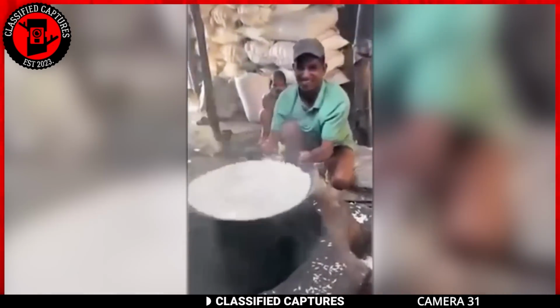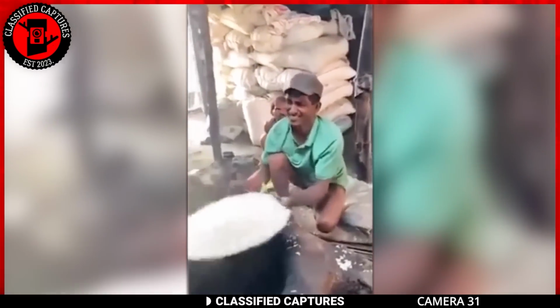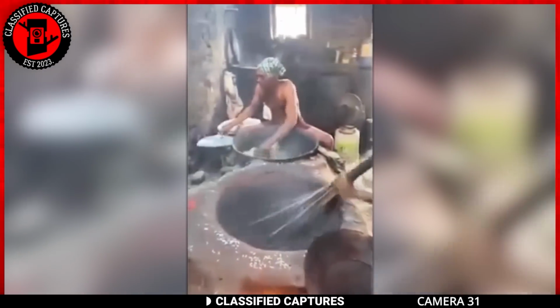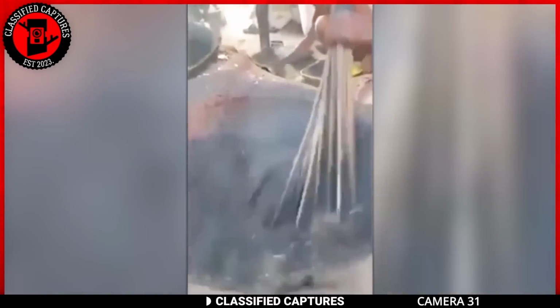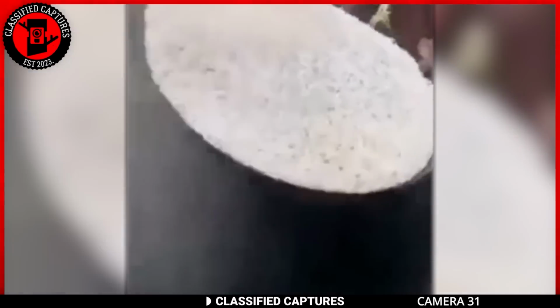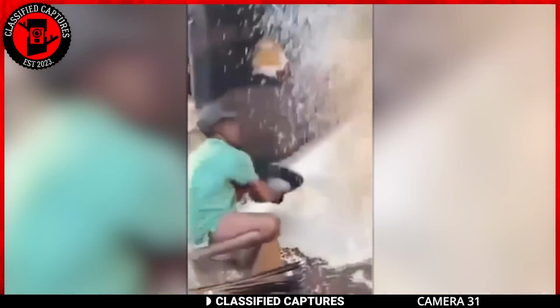Personally, I thought it was some voodoo magic, but after a little research, I found out that he was preparing puffed rice, an Indian delicacy. Basically, what he's doing is placing rice in hot sand, causing it to expand. Afterwards, the puffed rice is carefully collected and any residual sand is sifted out. This method is akin to the process of making popcorn.